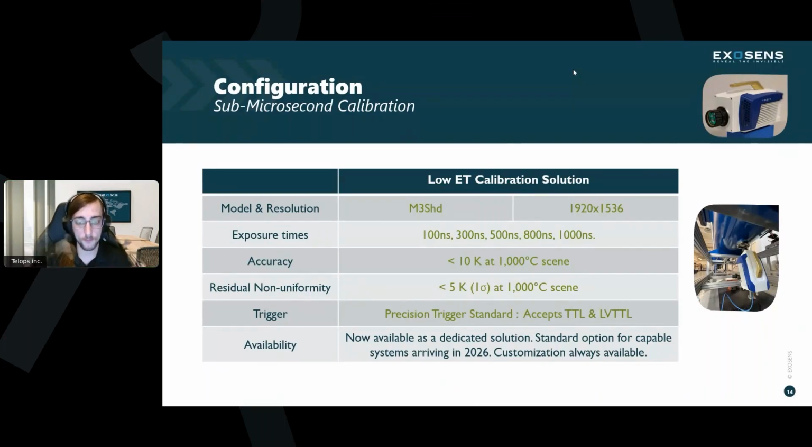We are now offering it as a custom solution in this configuration that I've shared today, and we are delivering the first units of that custom solution before the end of 2025. So this is available now essentially in this configuration, but we will also be working to release a catalog option for standard systems which are able to perform at these ultra low exposures before the end of 2026.